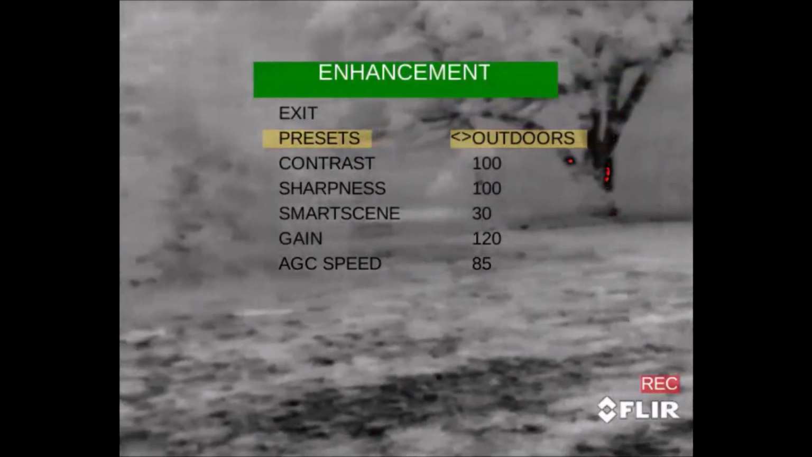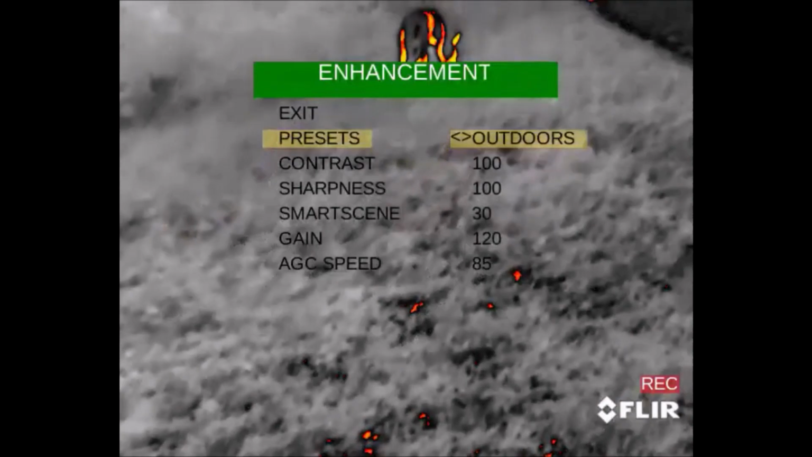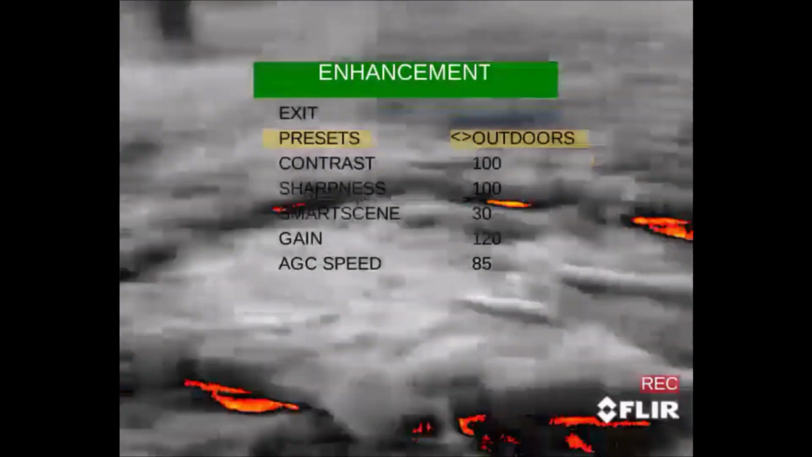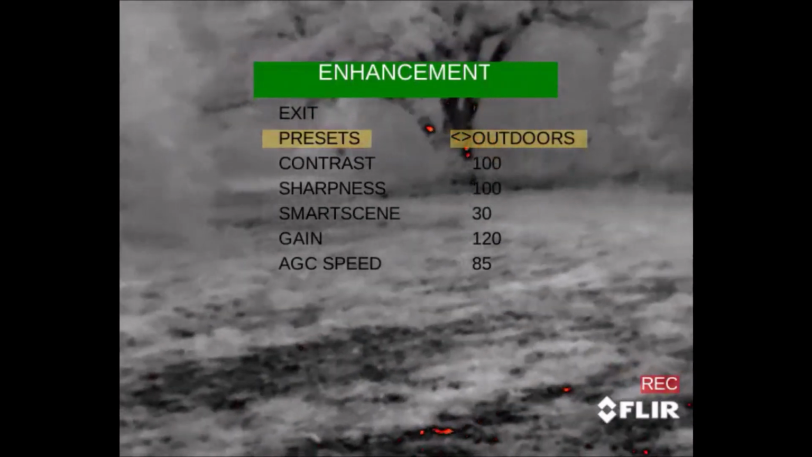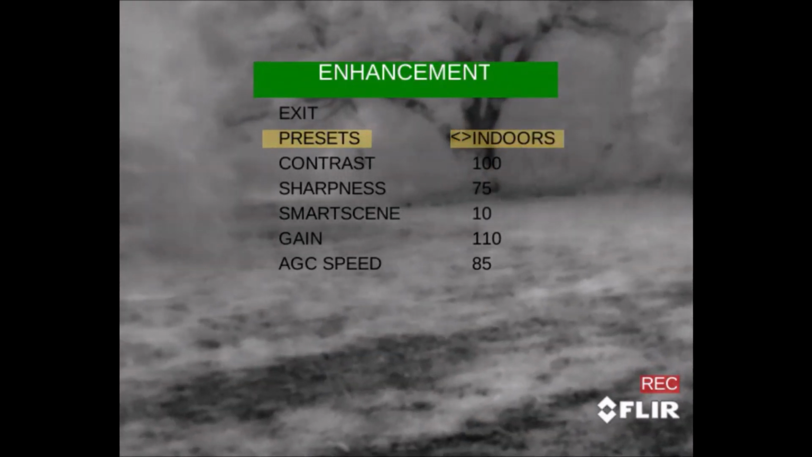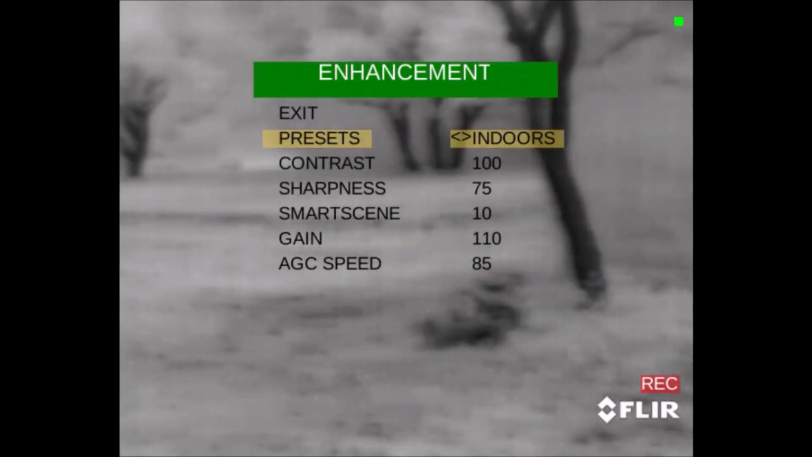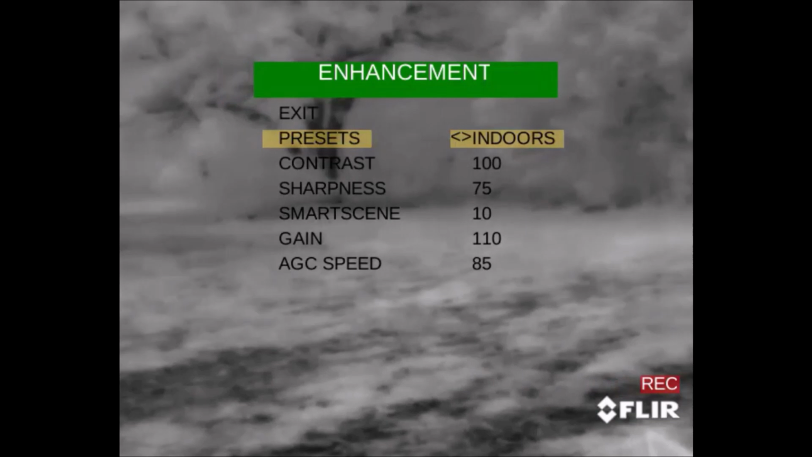We are in outdoor mode. This is one of the ones that it comes with if we find the dog. Again, you can see it's very similar to the settings that I already had it on. There's not much that's different with that. We can switch it to the next one, which is indoors. This kind of fuzzes it out a little bit more. It tries to give you a different take on the settings. Again, each one is kind of for its own independent use.